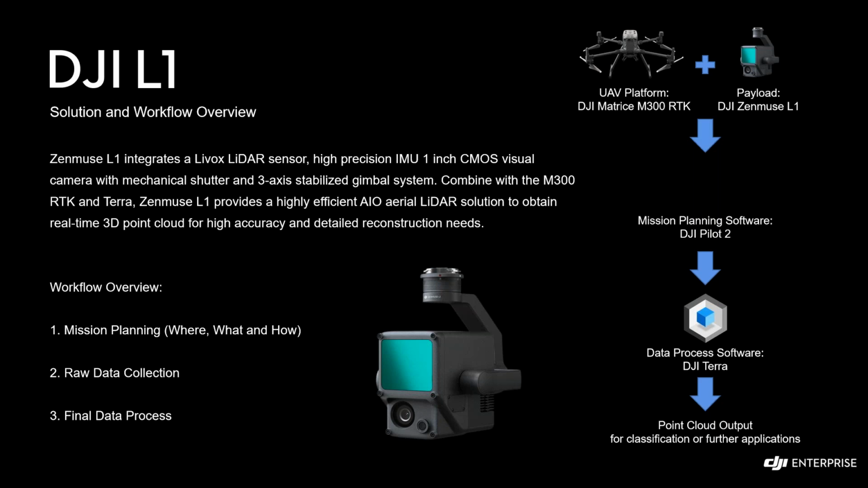I can say that one of the challenges that many people have when it comes to LiDAR systems, and we'll talk about some of the benefits of the Zenmuse L1 in this regard, is that if the data is not collected correctly, it's difficult to do anything afterwards. And through the DJI Pilot, some of those things that people can do incorrectly are corrected for.